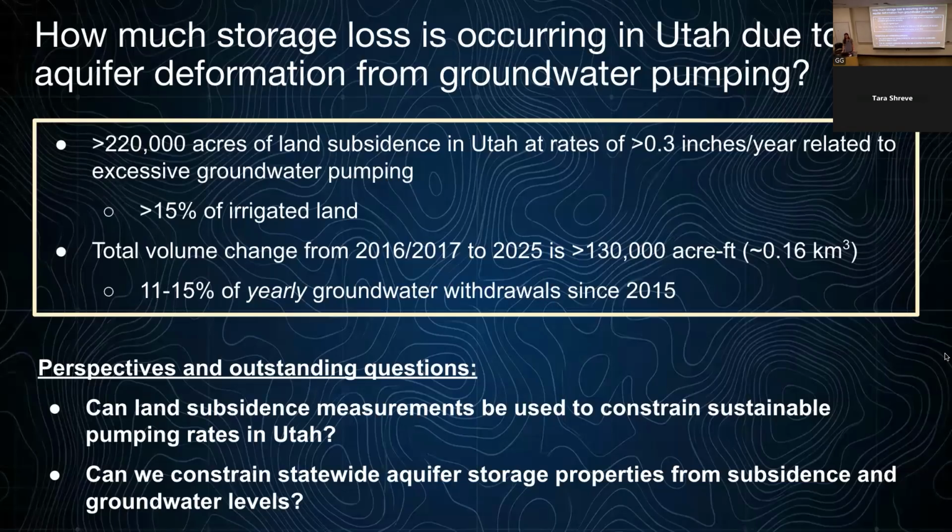So to answer our second science question, how much aquifer storage loss is occurring in Utah? We've found with this InSAR survey that 220,000 acres of land subsidence is happening in Utah at rates of greater than 0.3 inches per year. This is greater than 15% of the amount of irrigated land in Utah.